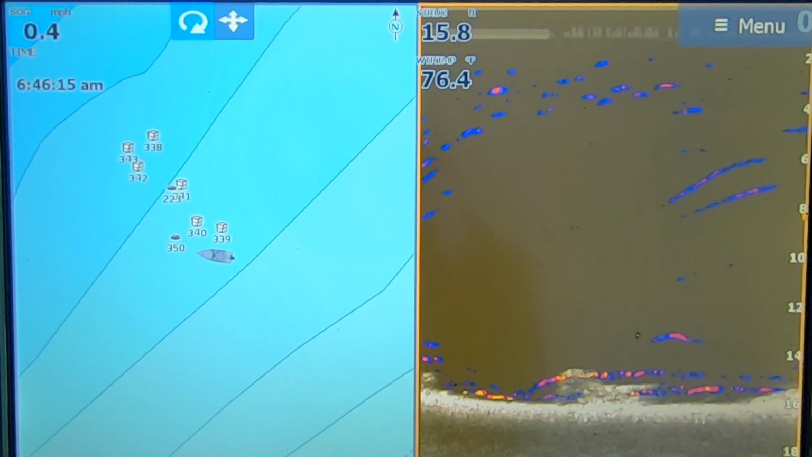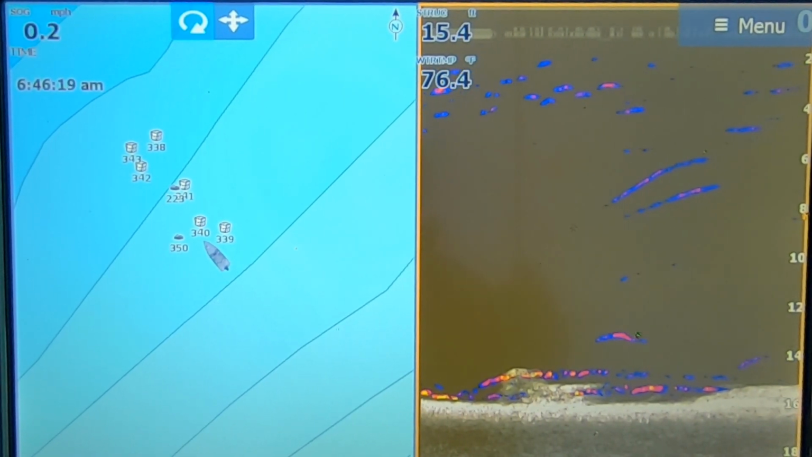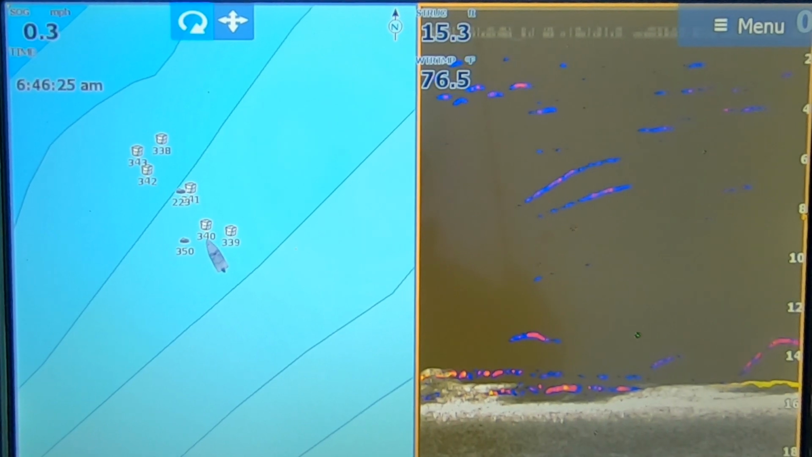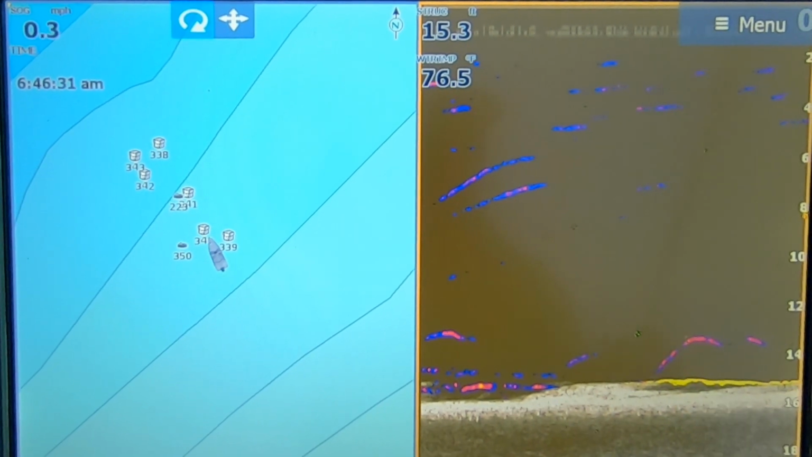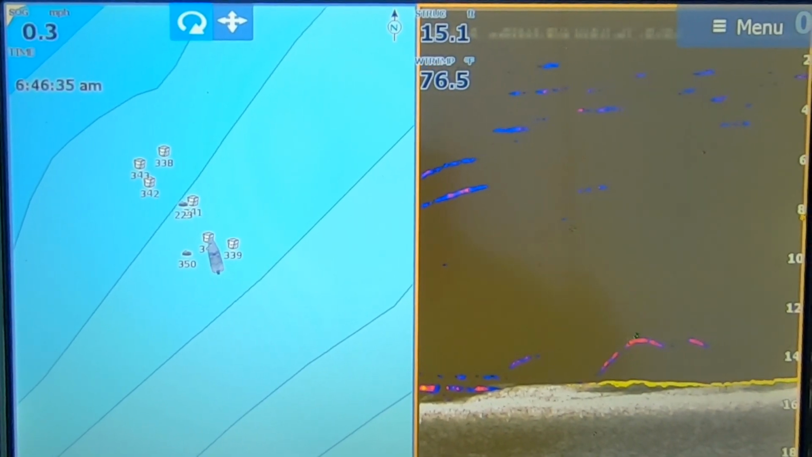Okay, and then you want to make multiple casts of the same stuff because a lot of the times you won't know exactly where they're sitting. But yep, that's exactly what you want to see right there. You see all those chunks, and now there's another fish right there on the bottom, hugged tight to that structure in 15 foot.